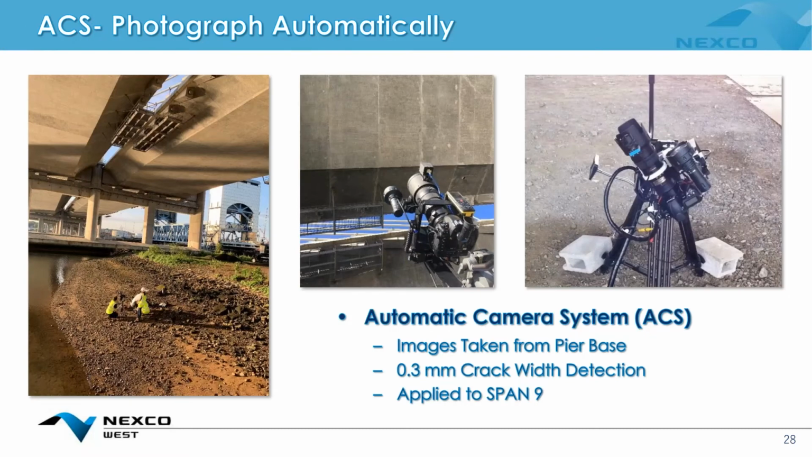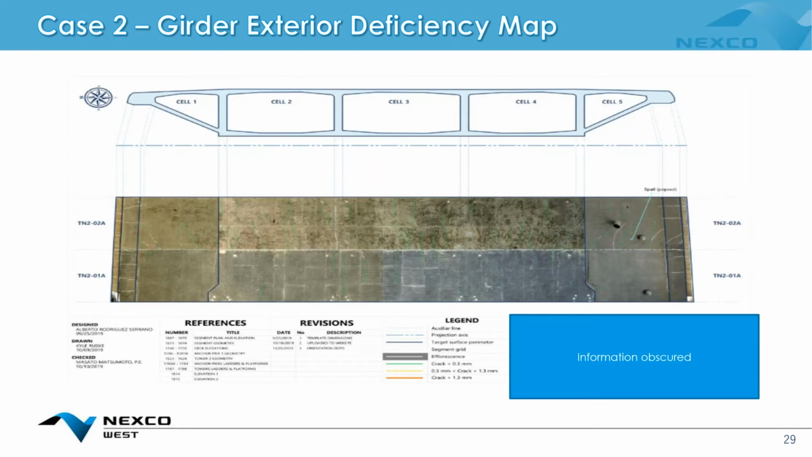ACS is very similar. It basically operates on an automated platform, orients itself to take a series of pictures and then stitches it all together automatically. So it's a very easy to use system, also generates very high definition visual data. And so this is kind of an example result that we got from the box girder exterior, or the underside of the bridge. And you can see on the top of this map, you have the individual boxes themselves, or cells as they were called.